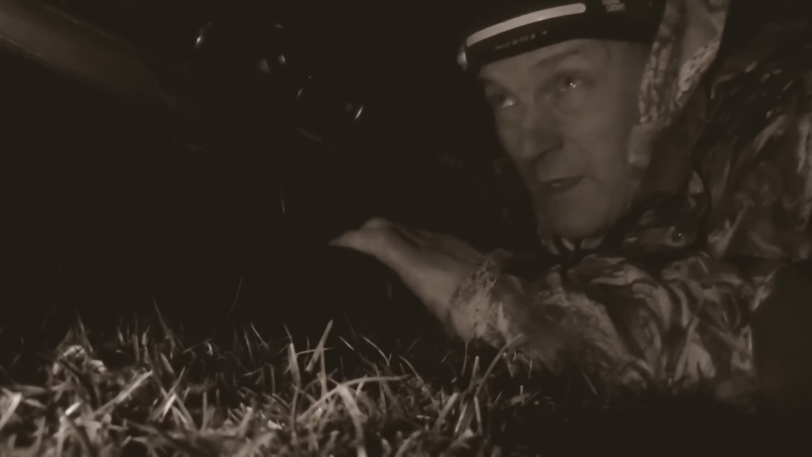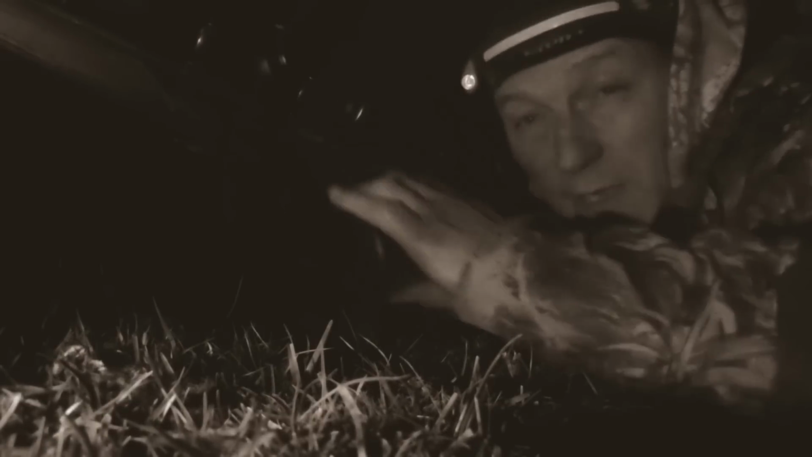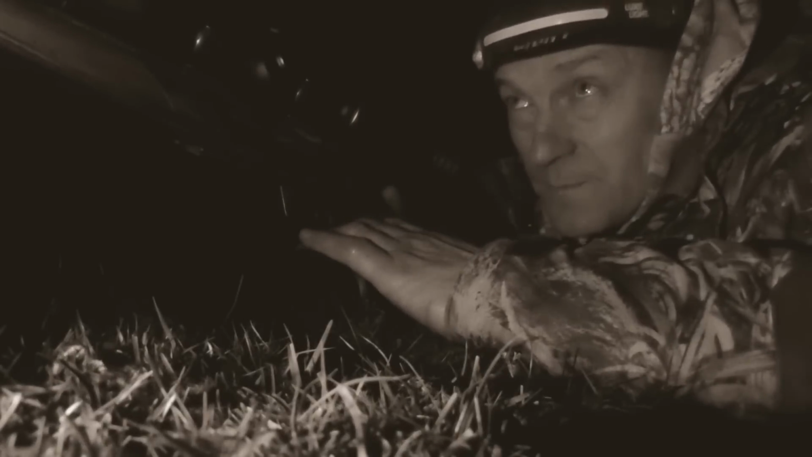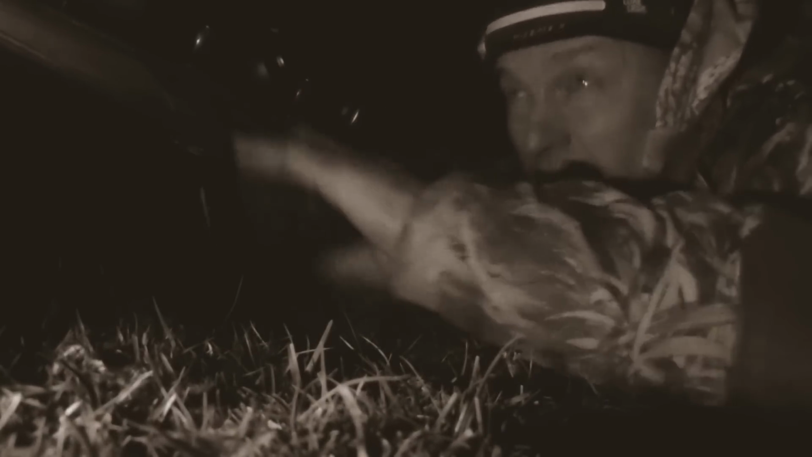I'm just watching that fox now. It's nearly 700 yards, it's 670 plus. But he's way too far for a shot. Plus he's over the other side of this valley, so I think I'm going to go and pick this fox now. And I might come back for this fox later on this week.